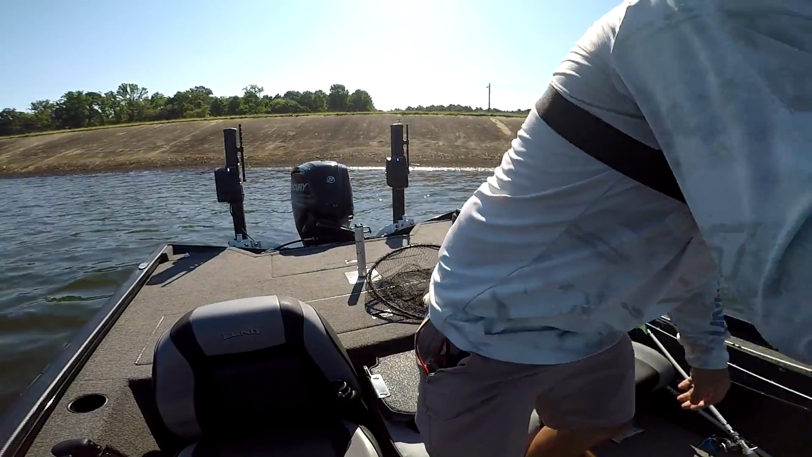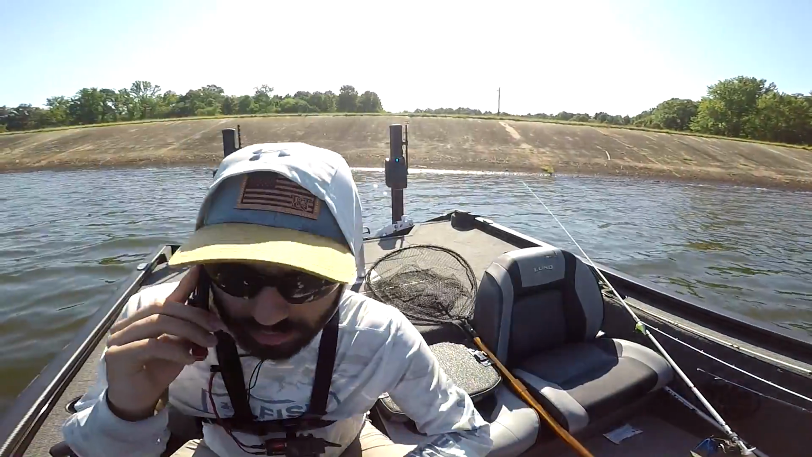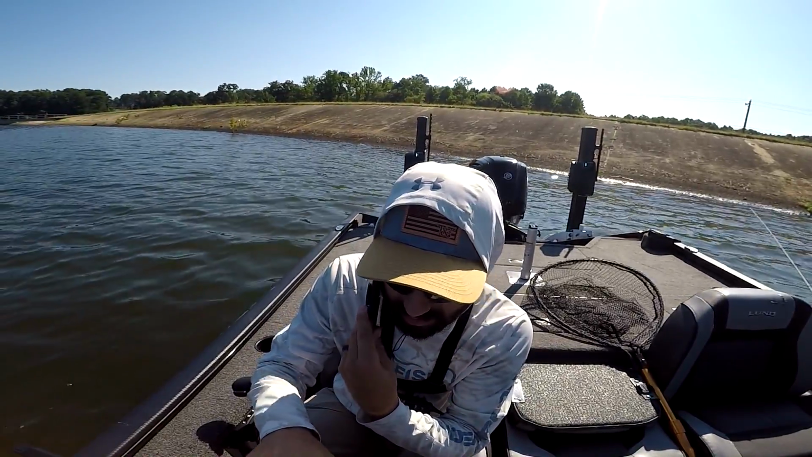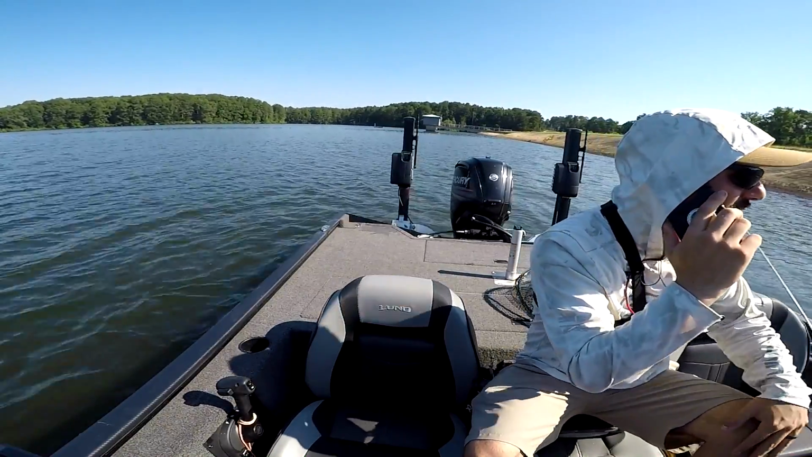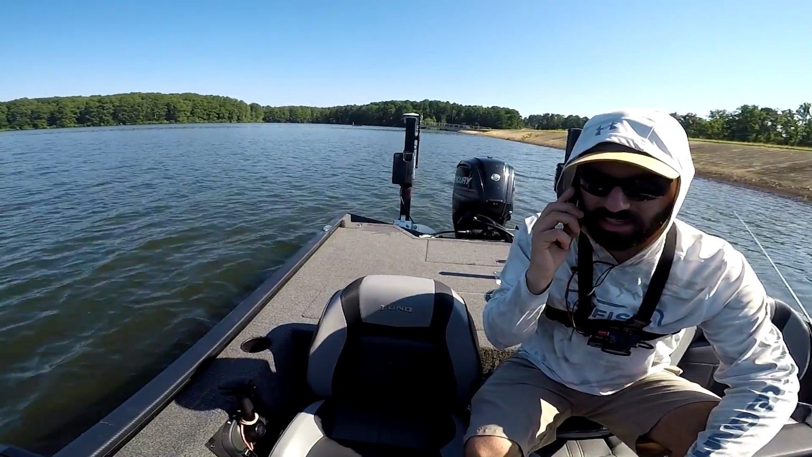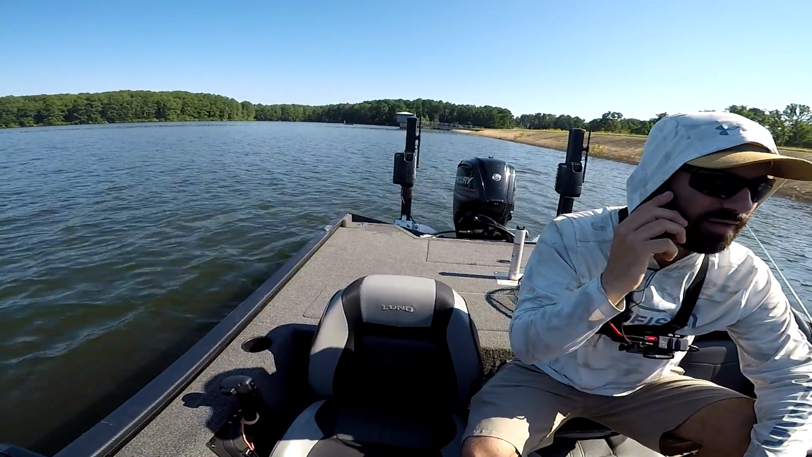Exact coordinates, let me see if I can plug in my fish finder here so I can give you exact. I mean, it's right off the bank. It drops off clearly based on the way that this dam is built, and it's about 10.2 feet of water.